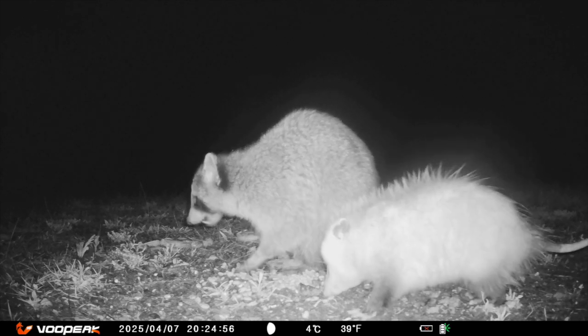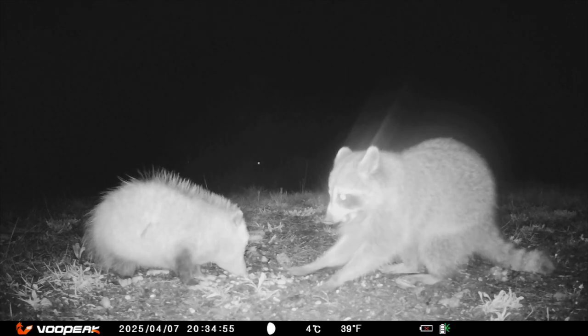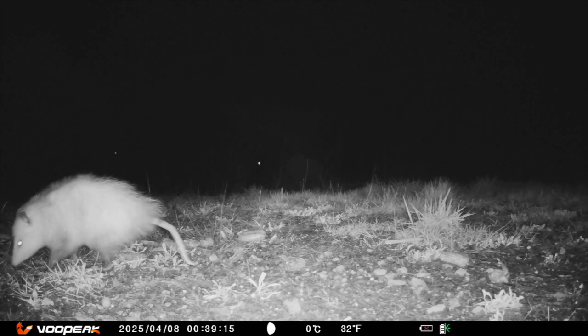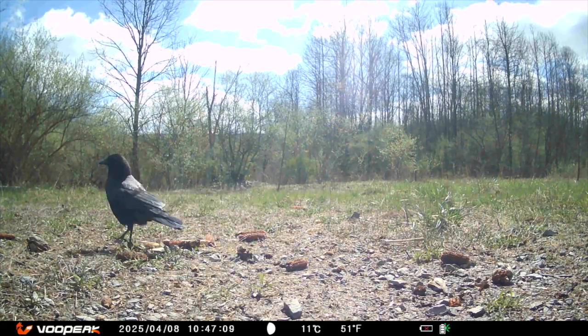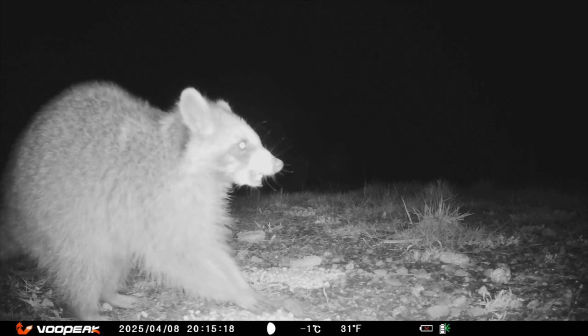I like how they're eating together. They're getting along pretty good. I wonder how well their eyesight is at night. They need that full moon. Getting a camera close-up selfie. The bird made a noise. Standing on its back legs while it eats.